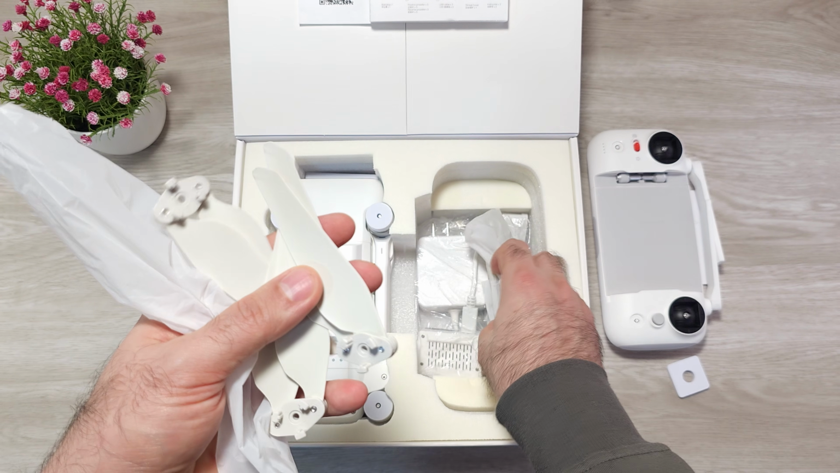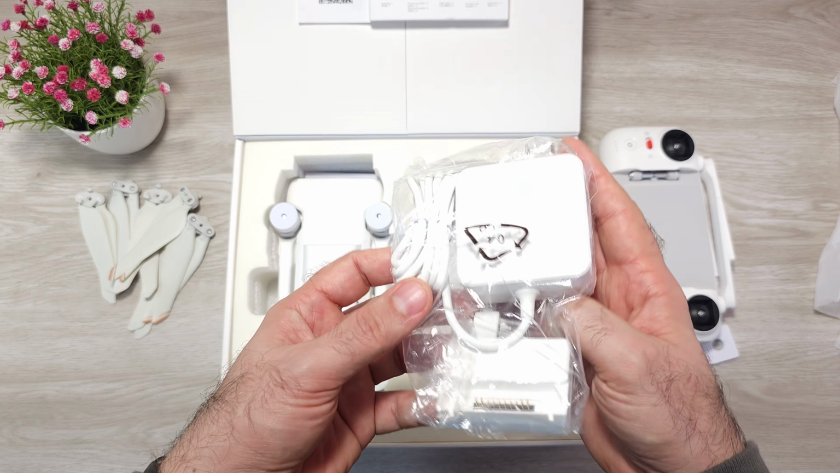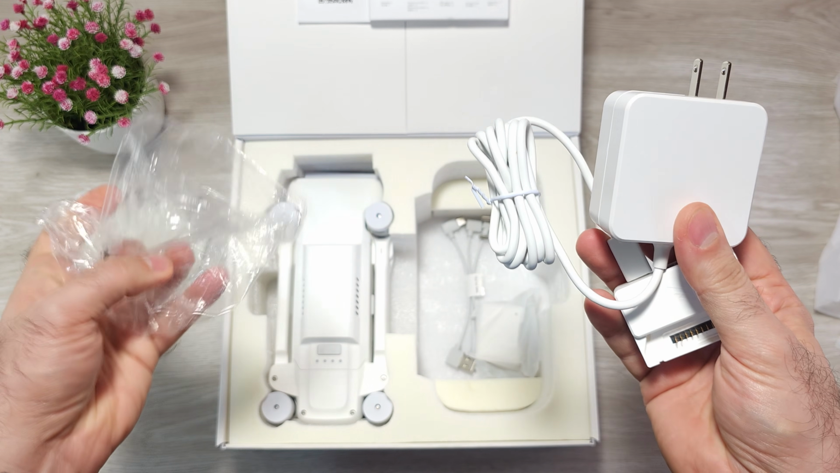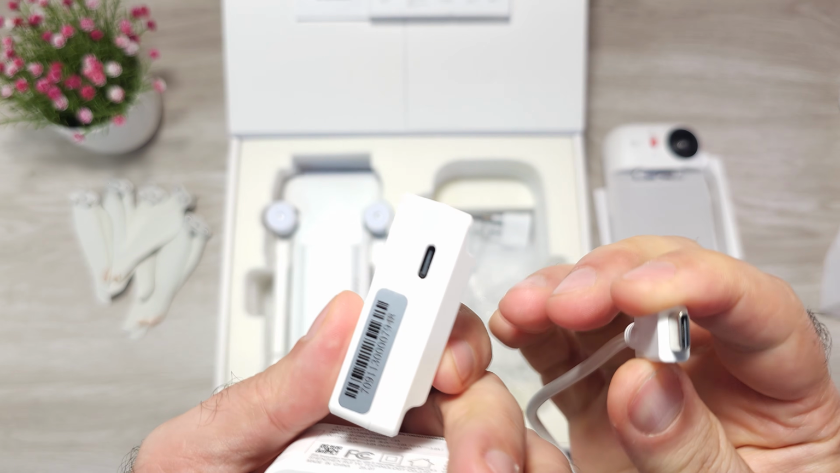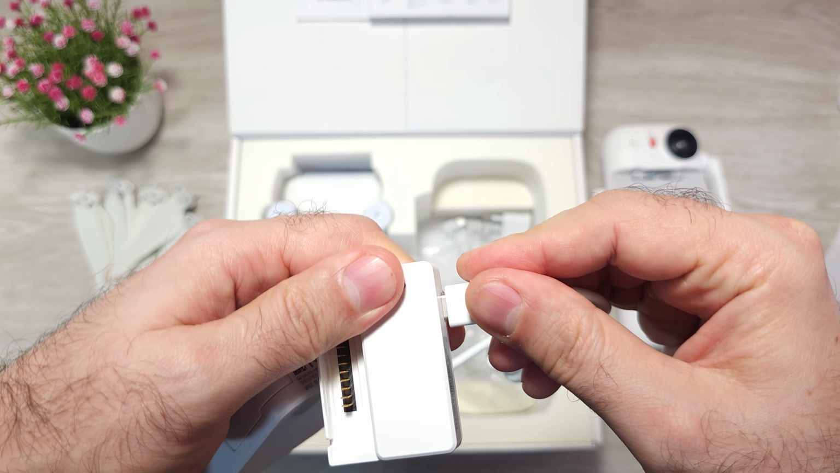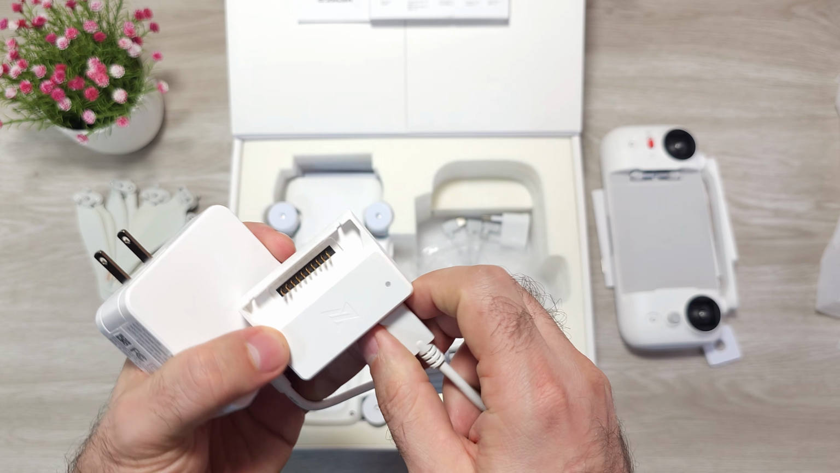2 bags of propellers. So a total of 6 propellers, that gives you 2 spare propellers in case you damage any. You get the charger brick. This charger is slightly better than the previous chargers, because the previous chargers were hardwired to the charging brick. This appears to be Type-C, so you can charge in theory from anything that supports USB Type-C, which makes everything much easier. This gives you much bigger flexibility when it comes to charging the batteries. That's a very nice thing.